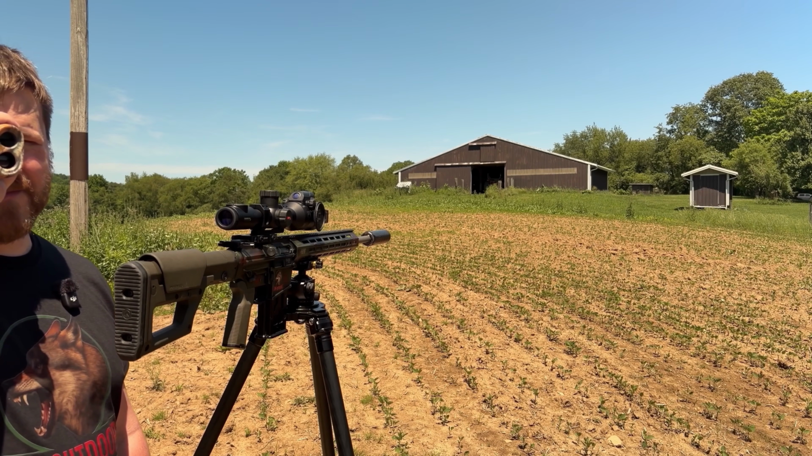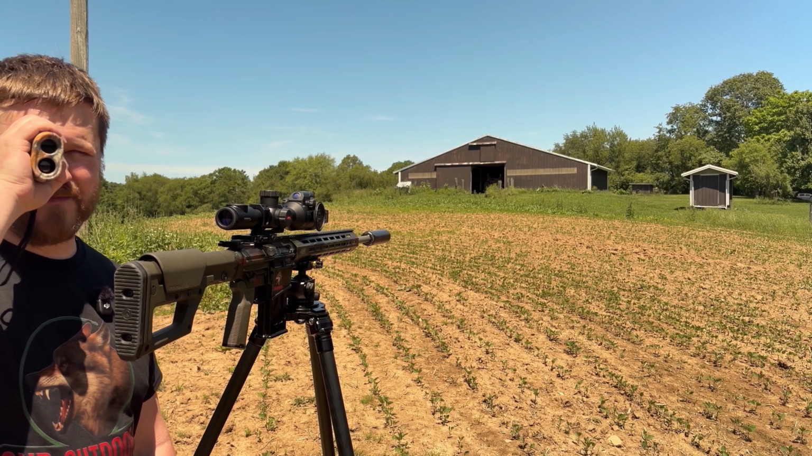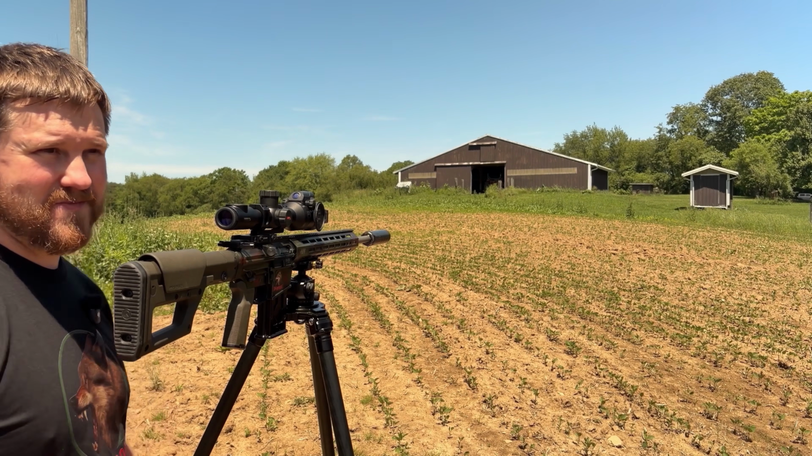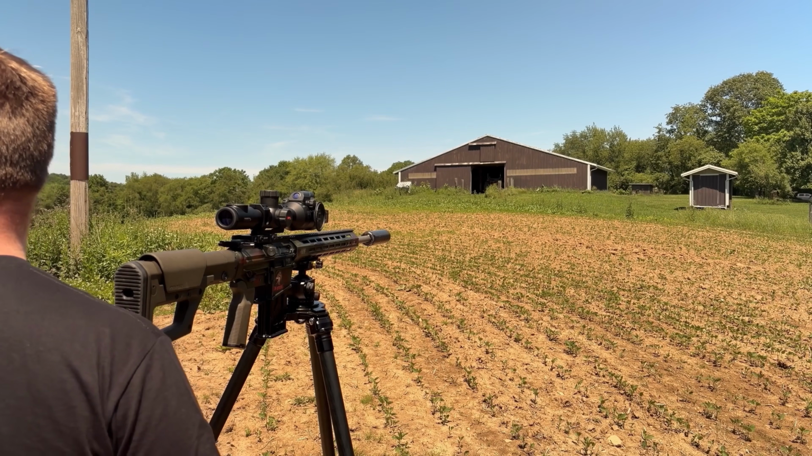About 570 yards down the hill there, I was seeing some movement, but it was like turkey vultures that were on something, and got excited for a second, but it was so far away I had to check it out for a little bit.